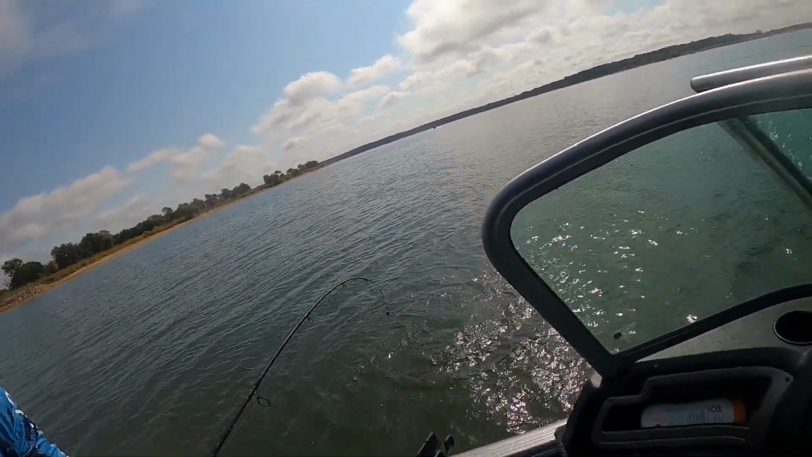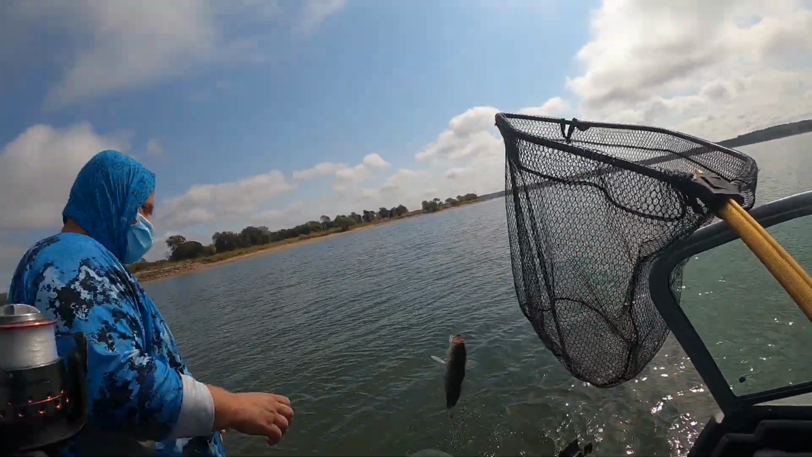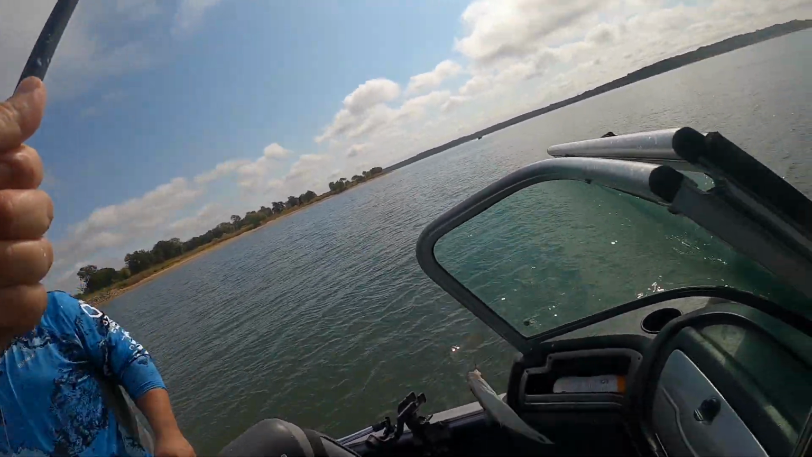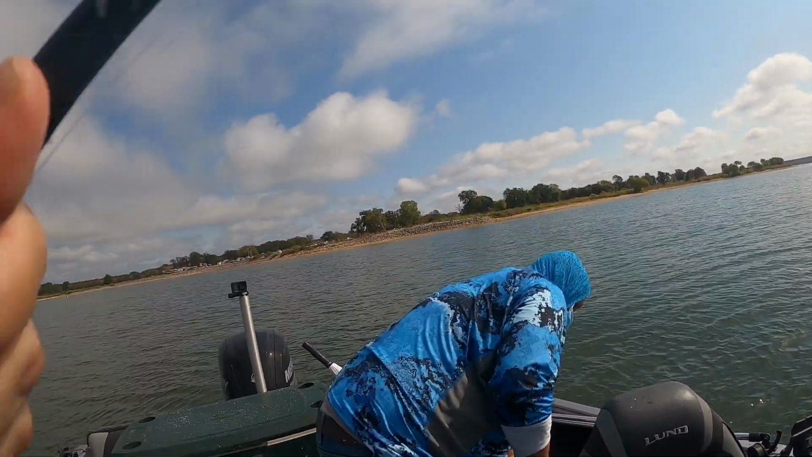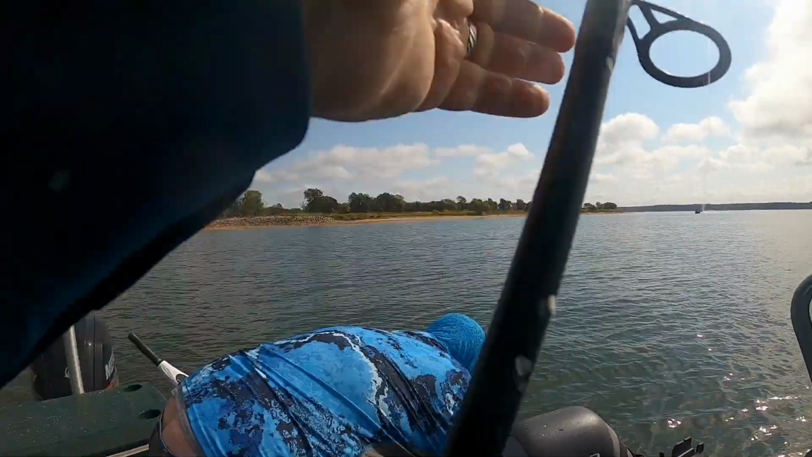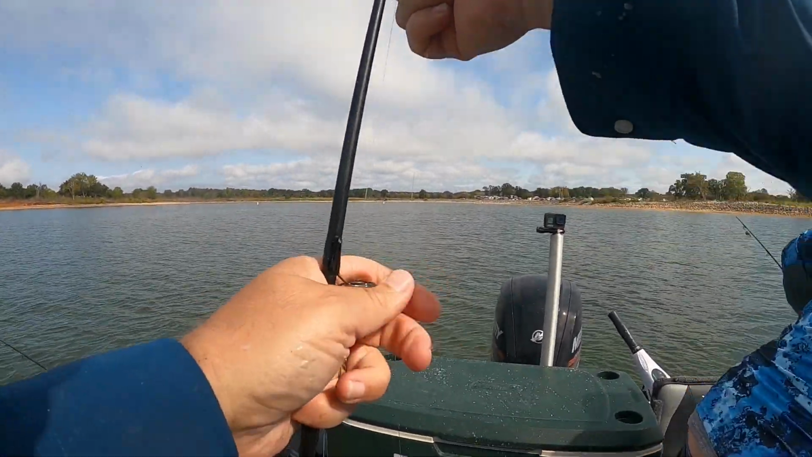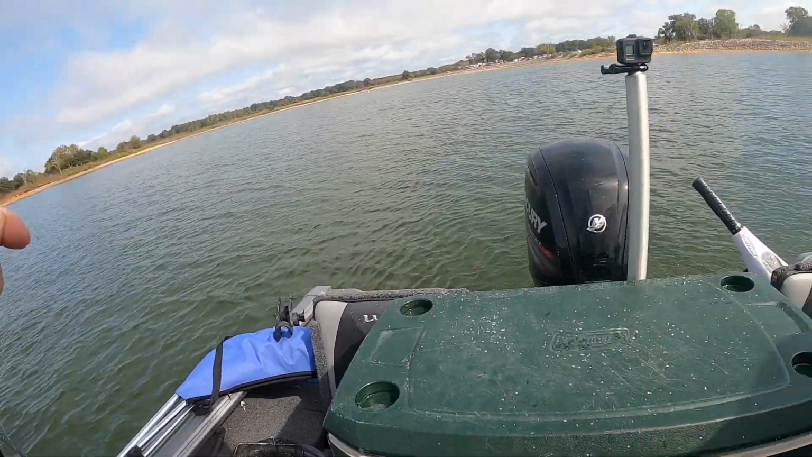What we got? Little striper. Here's the top of the boat. Whoa. Little box. Okay. This is a better fish. Look at the graph. You see these marks on the graph? That's what we're looking for.